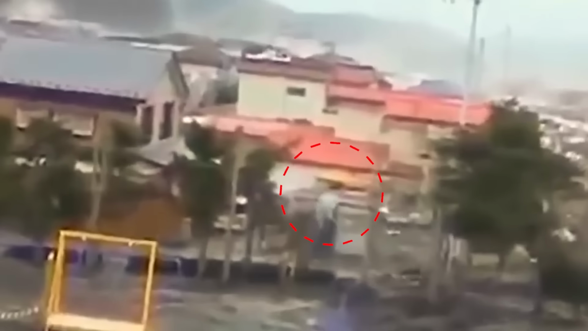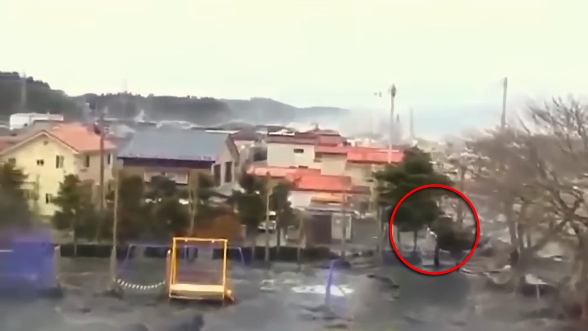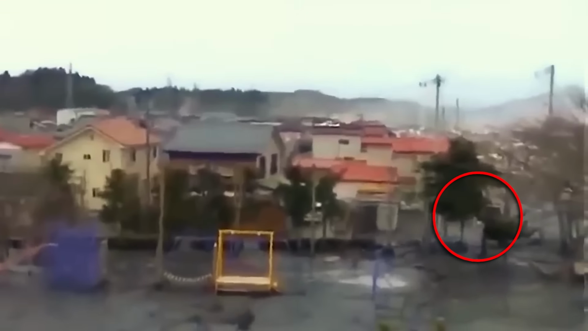navigating through the debris-filled landscape with uncanny agility. Finally, it vanished into the mist, leaving behind a trail of questions and a haunting reminder of the unpredictability of the natural world. The creature's bizarre behavior and unexplained presence have sparked endless debate, leaving us to wonder if this was a known animal or something far more extraordinary.